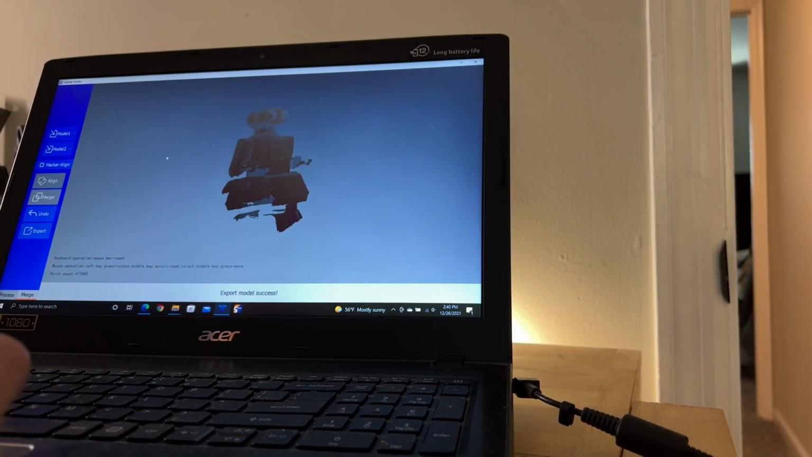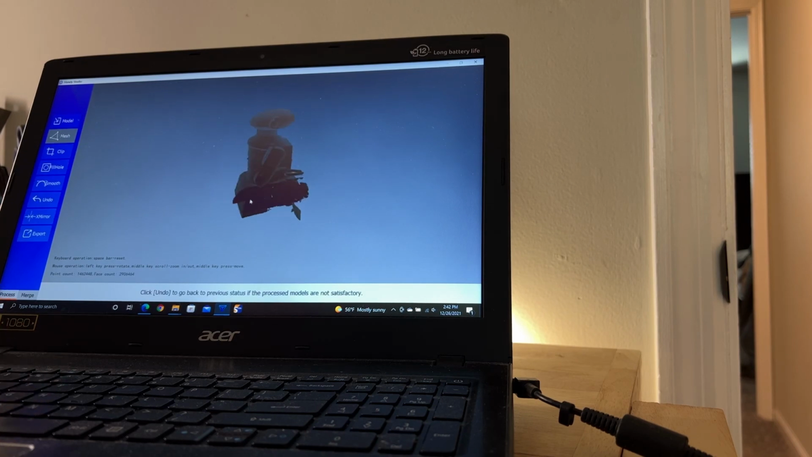So why don't we go to the processing, and we'll say yes, we're certain that we want to go to the process, and let's make this into a mesh, see what it looks like. Okay, so there we go. We've got a little residue there. We've got those gaps there. Not bad though.